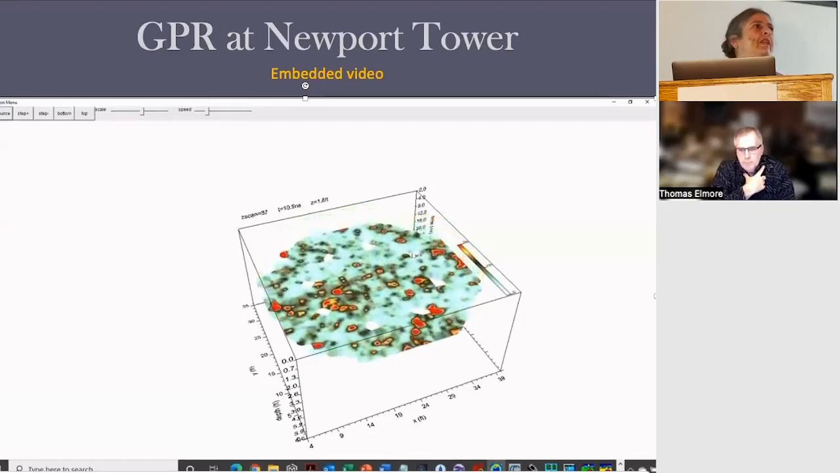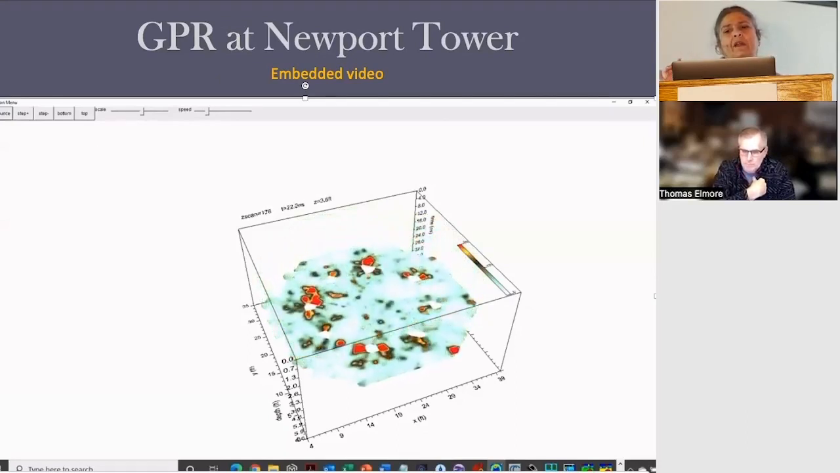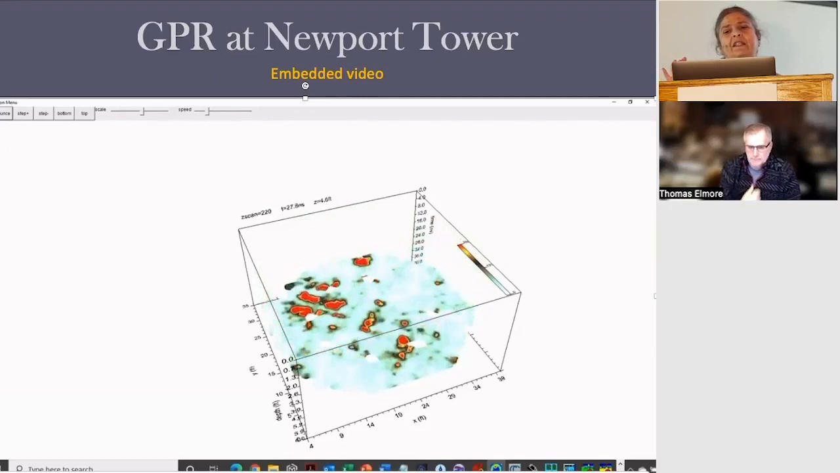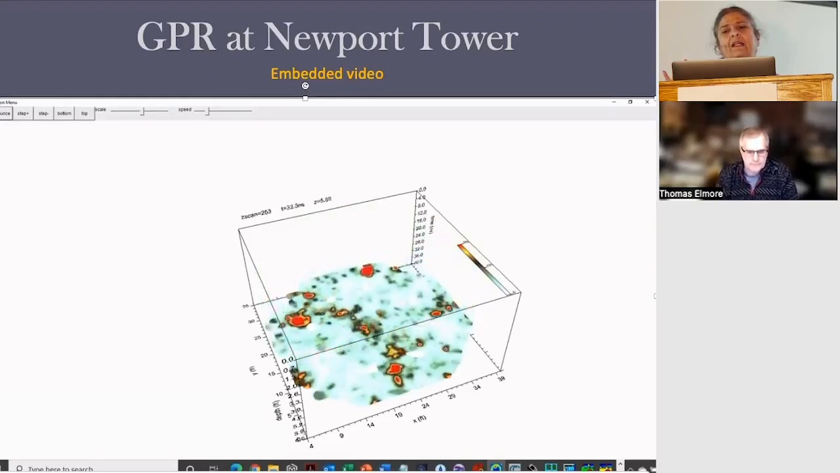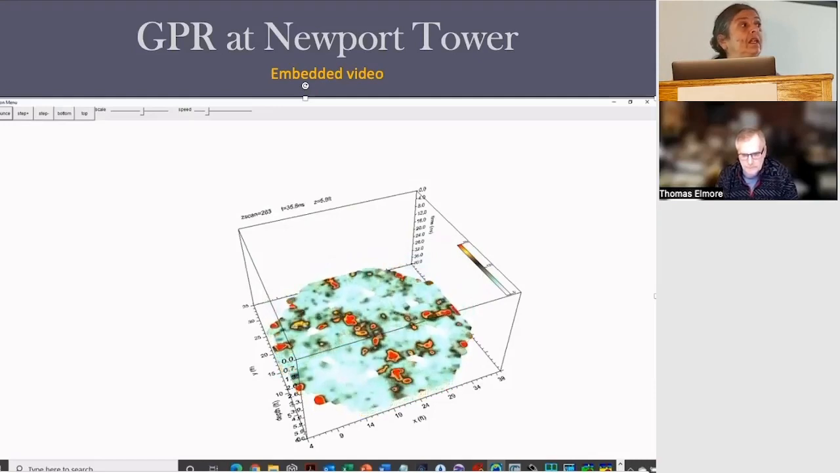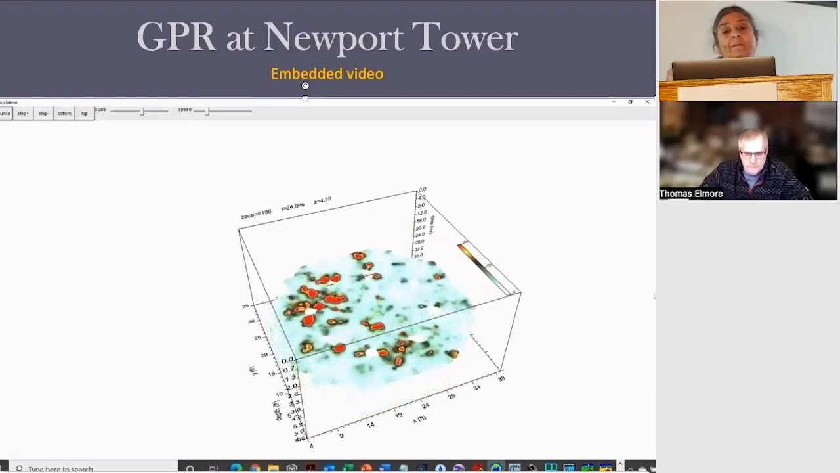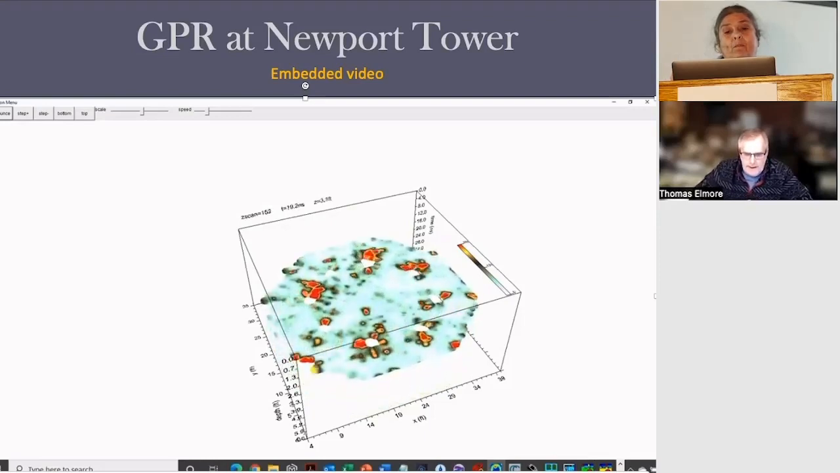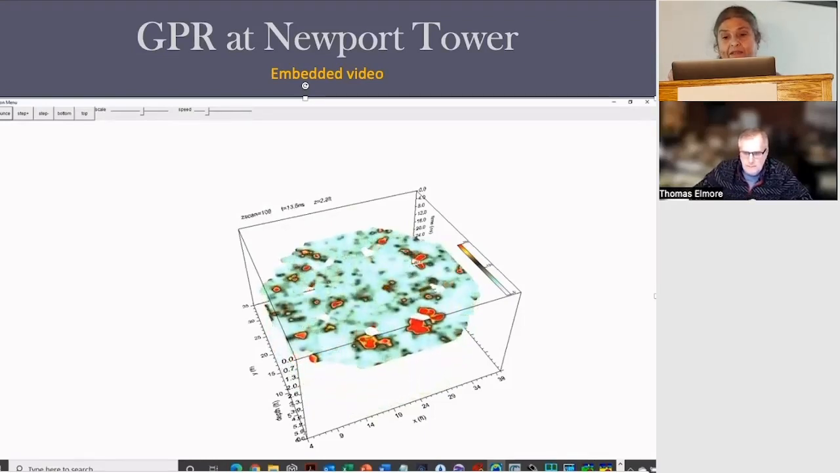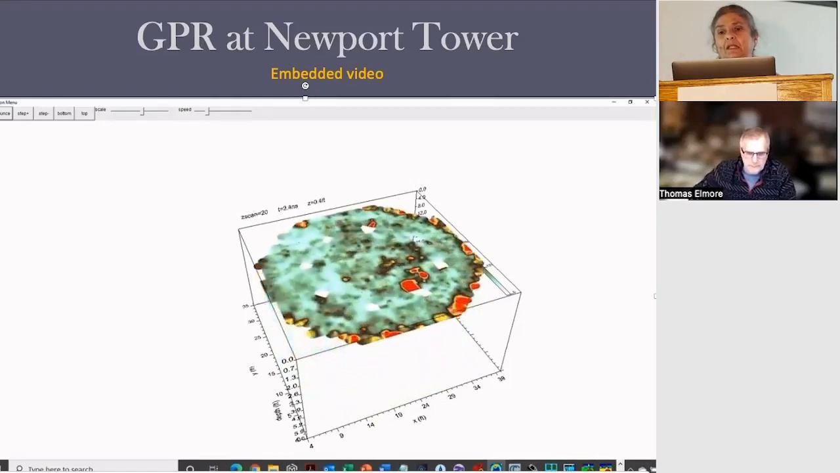So what you're seeing is all the reflections in this color transform where the red is the highest and then the yellow and then the black. What you're looking at are a combination of boulders and areas of excavation. What's the maximum depth? In this particular instance, I think we went down about 7 feet.